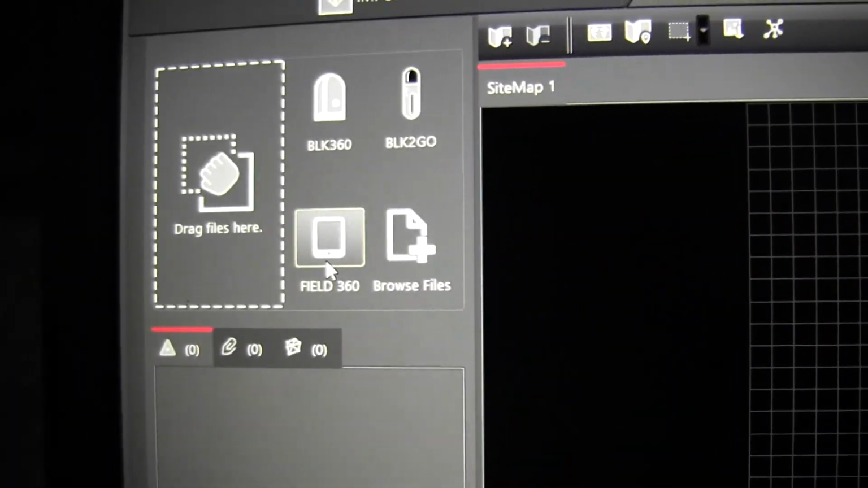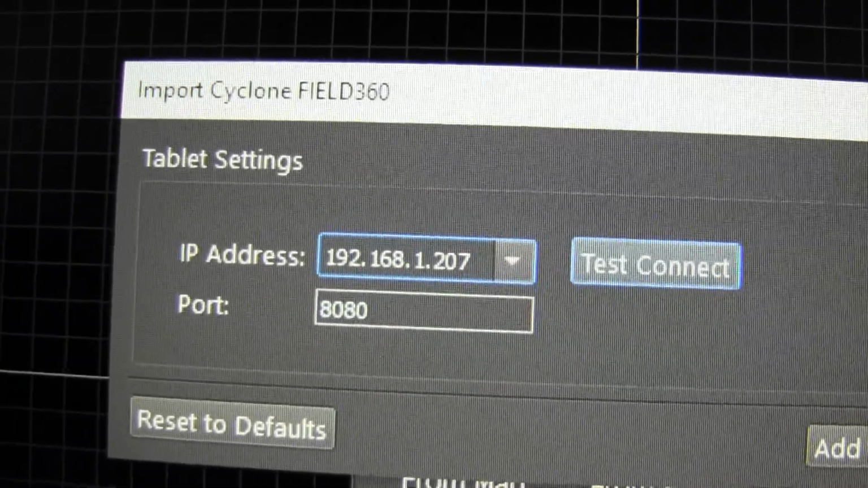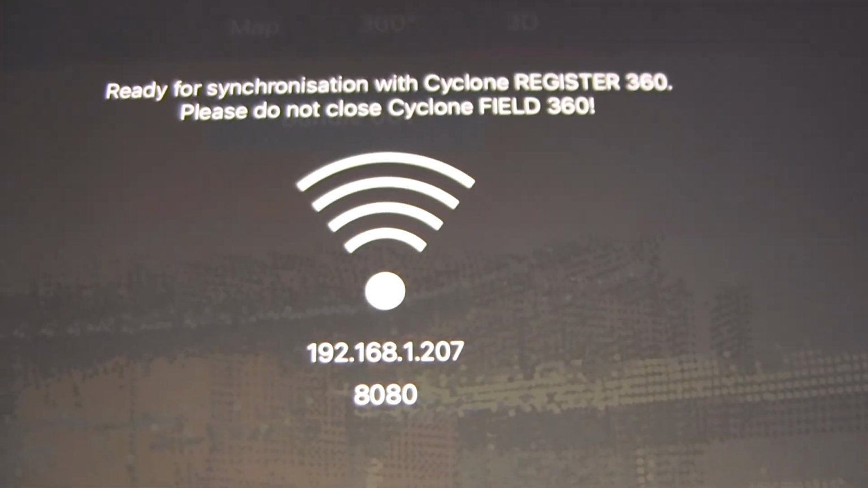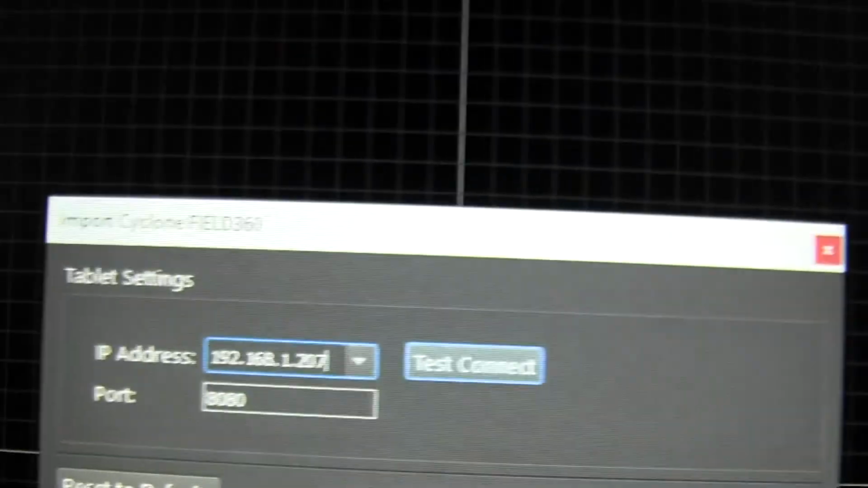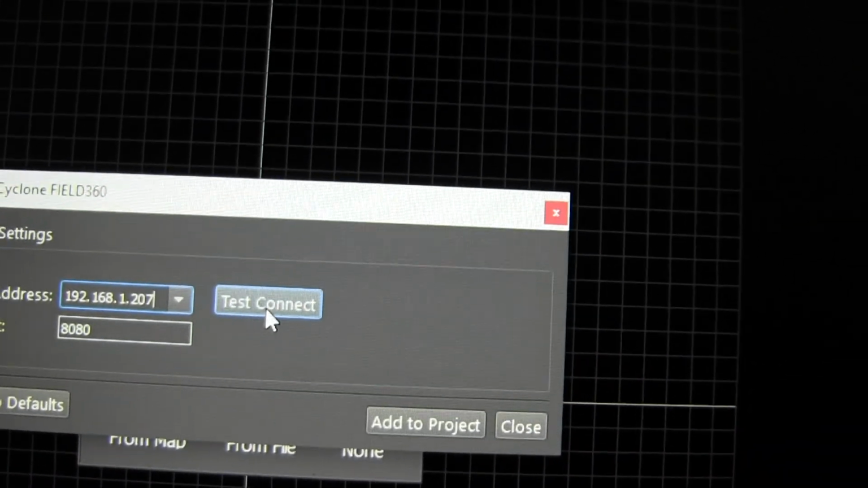Alright, so then you're going to come over to the laptop, and since I'm getting everything from Field 360, you're going to click on that, and it's going to give you the IP address and the port. And they should be the exact same. 192.168.1.207, and there it is. You want to do a test connect.